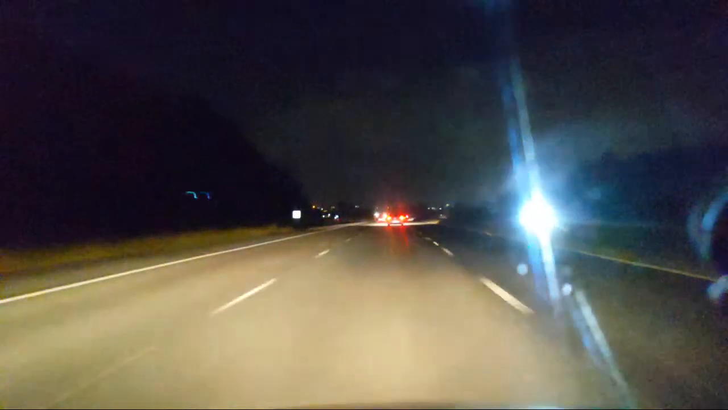Looks like it's a bit misty. Yeah, flashing lights. They're not coming very quick. They're still a long way away. So I'm assuming now it's an ambulance. I'm doing 70, so if it's not gaining on me, it'll be doing 70. Whereas if it was the bobbies, they'd be doing 170, so they would have passed me already.